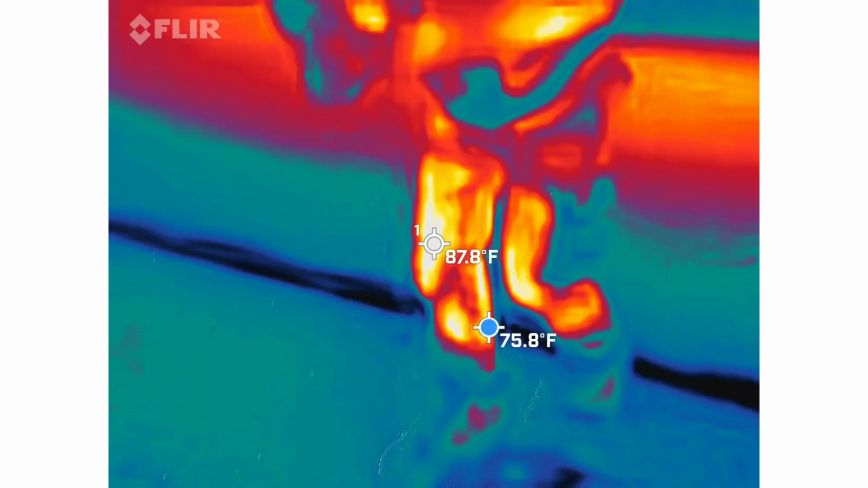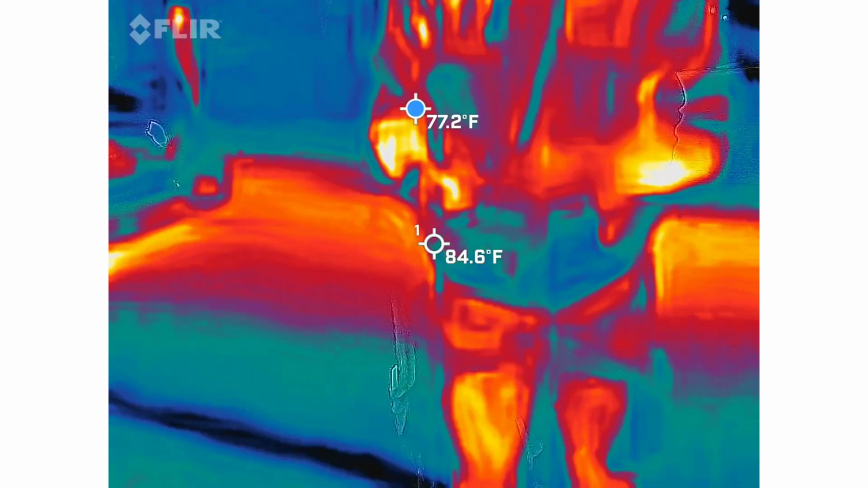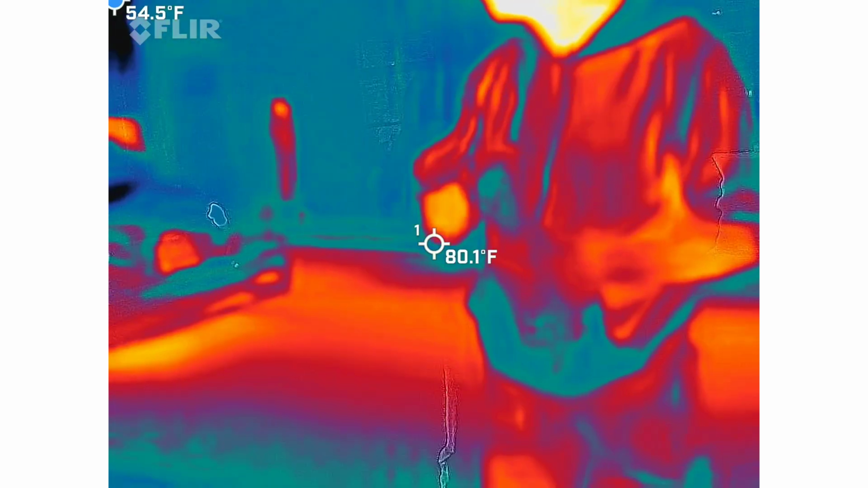The next camera. This one operates a little different. So let me get this guy fired up and show you how this one works. Might be your other 2 people. Might be.